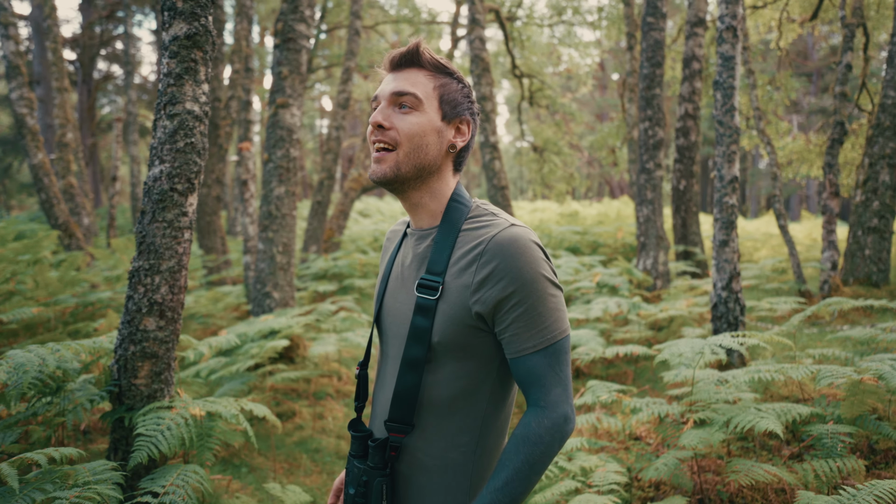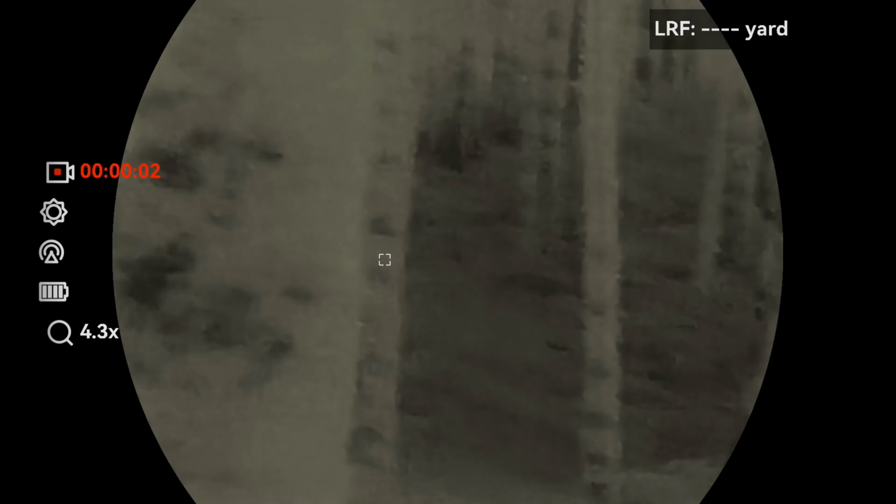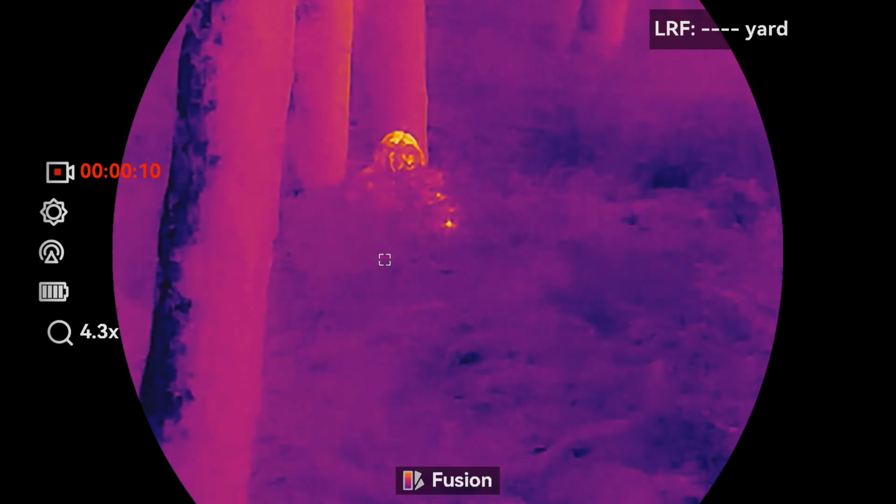Garrett, what are we doing? So we're on a little bit of a recce, and we're trying out these. And it's going to hopefully help us find some animals in amongst all of this. I reckon we're going to find the big grey man, though. I'm not even kidding. Everyone's looking for him on the top of Ben Macdui, but I think he's down here.